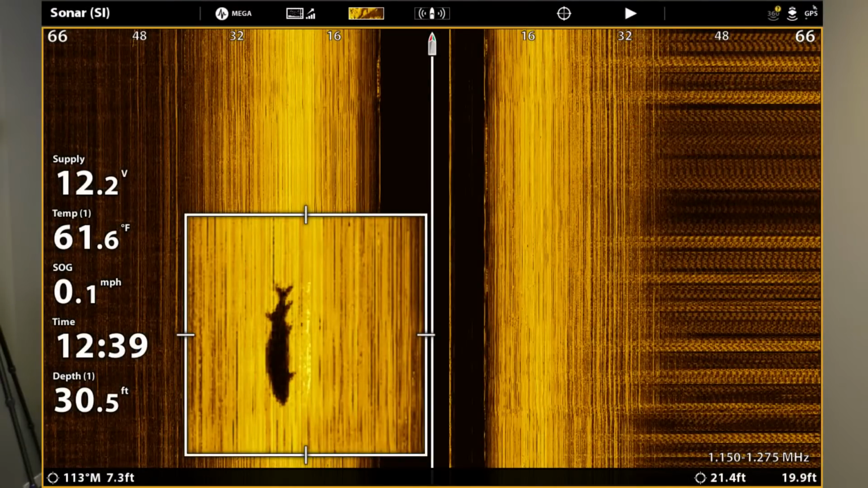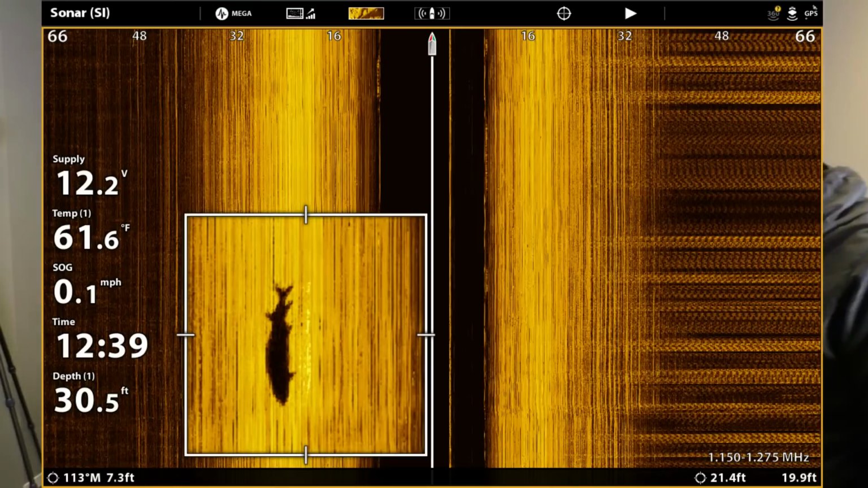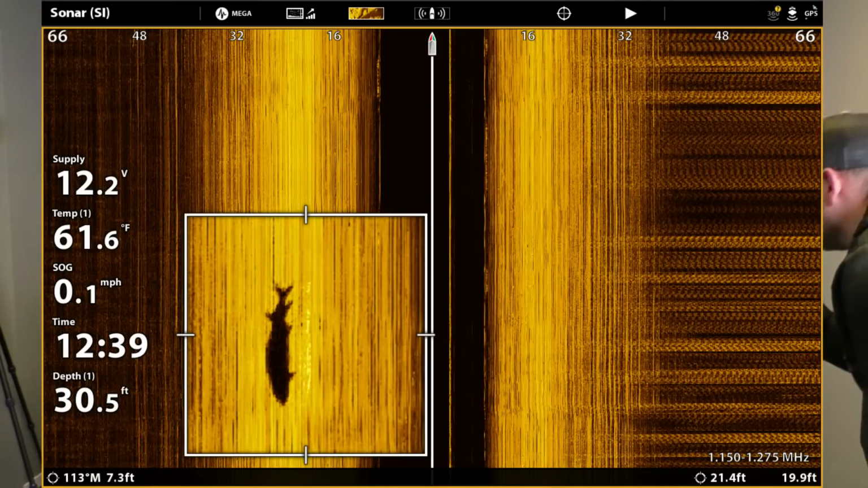Now that is when you get the beautiful, perfect definition marks. As I was anchored there, a fish must have swam directly downstream right by me. So as he went through that beam, I zoomed in a little bit on the actual finder screen. As you can see, that's pretty neat when you see those. Keep going because I got some more of those.